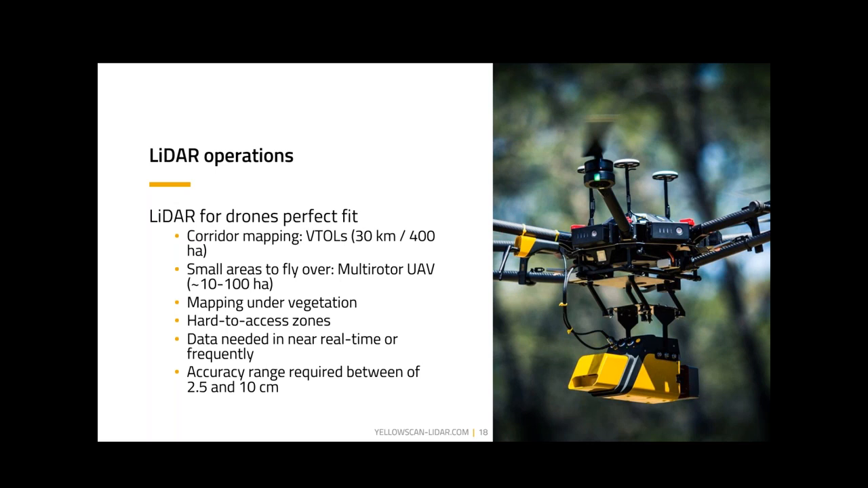The fact that we can fly much lower than even manned helicopters, just due to the size and scale, also gives us a data density and an accuracy that at times can even be better than some of those platforms. And of course, accuracy is a scale that depends on what you need.